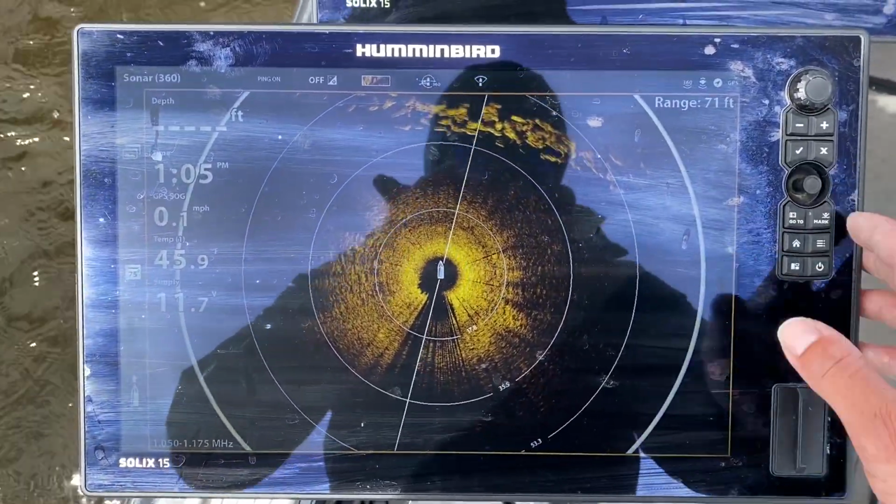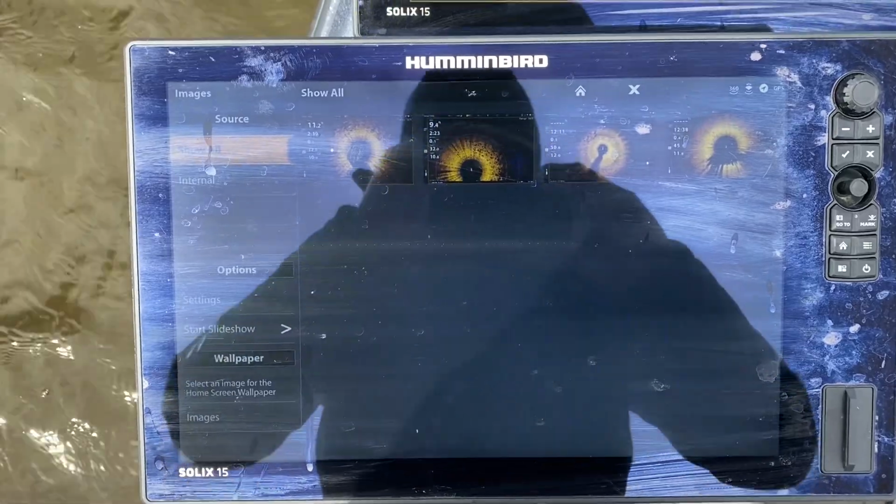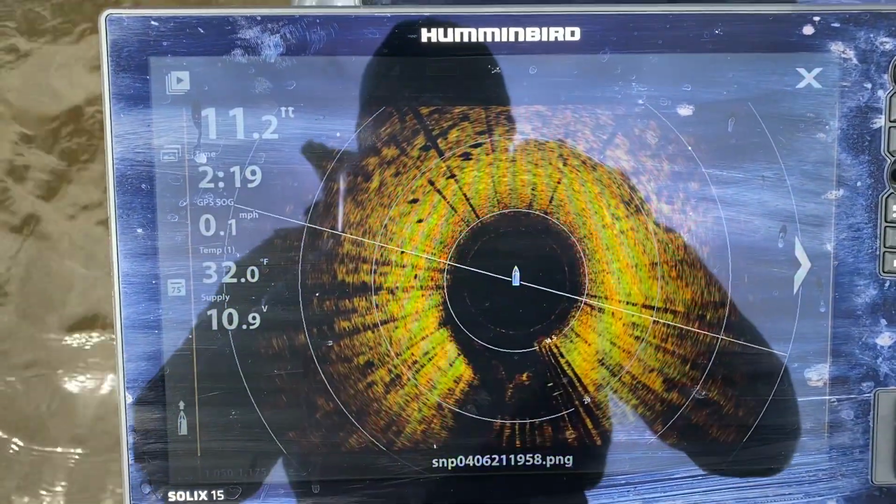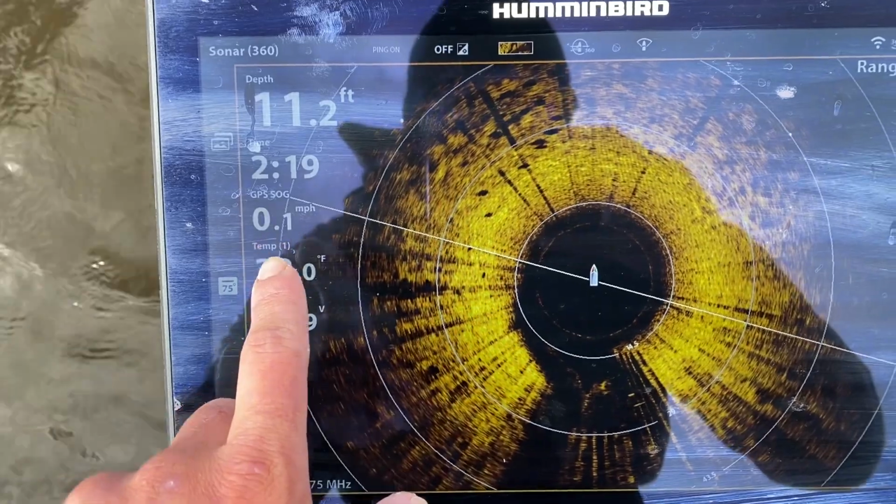All right, so I want to show you guys some screenshots. If I go to my home button here, I'll go to images. So here's a few of the screenshots I have so far this season. We'll just start with this one. So here you can see a pod of fish. We're probably spot locked at this time. We're sitting right at 0.1 miles an hour.